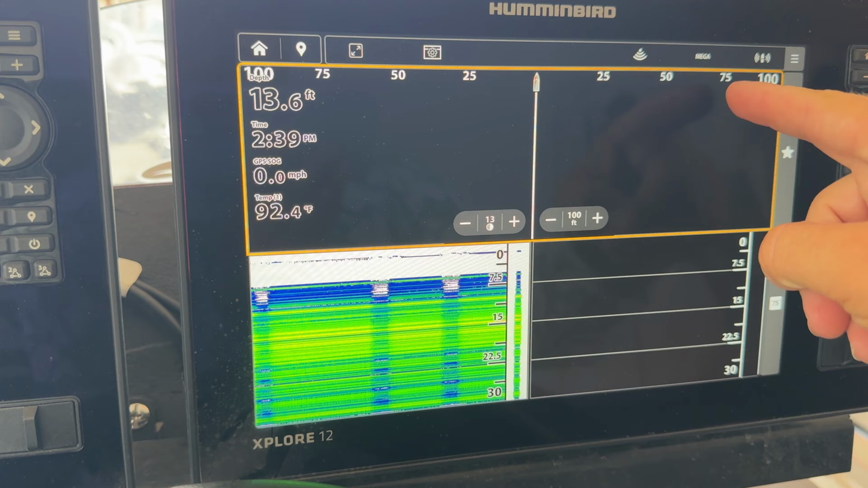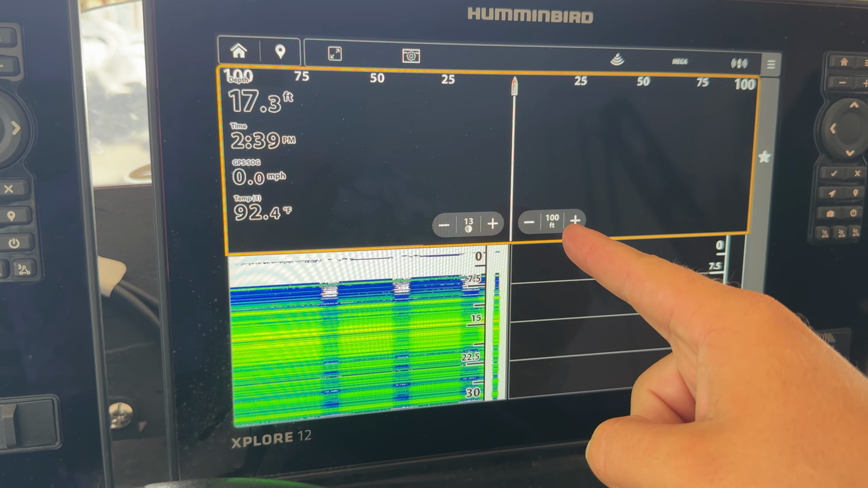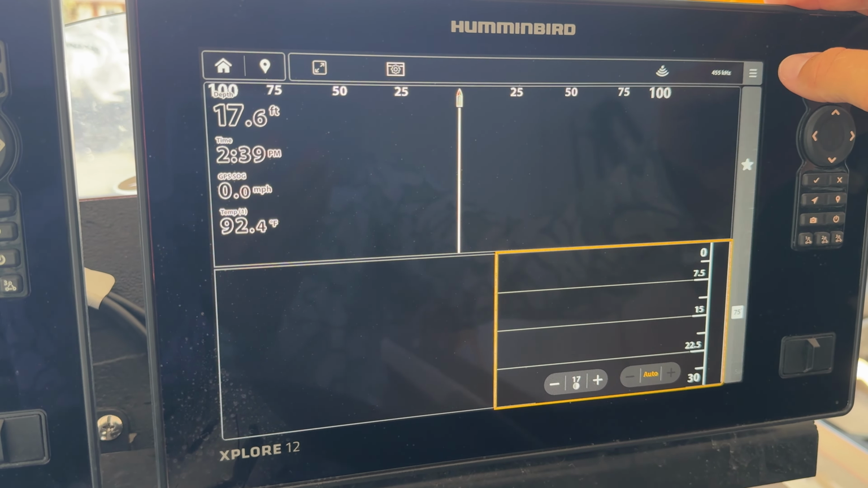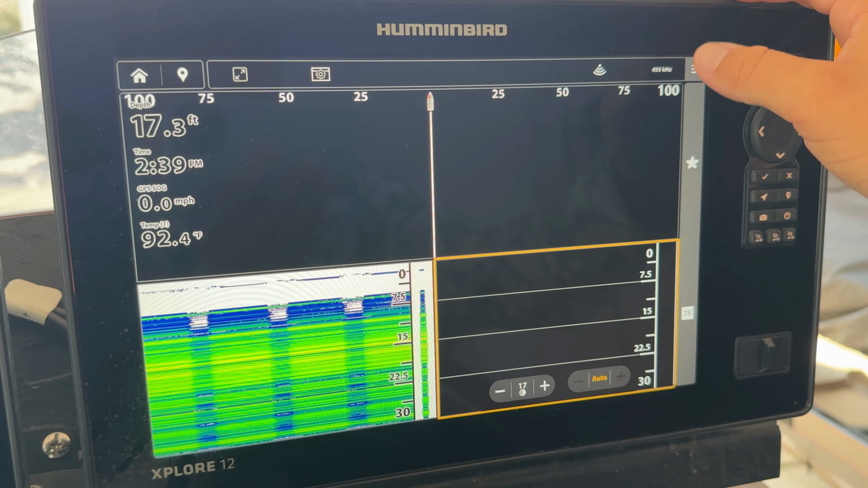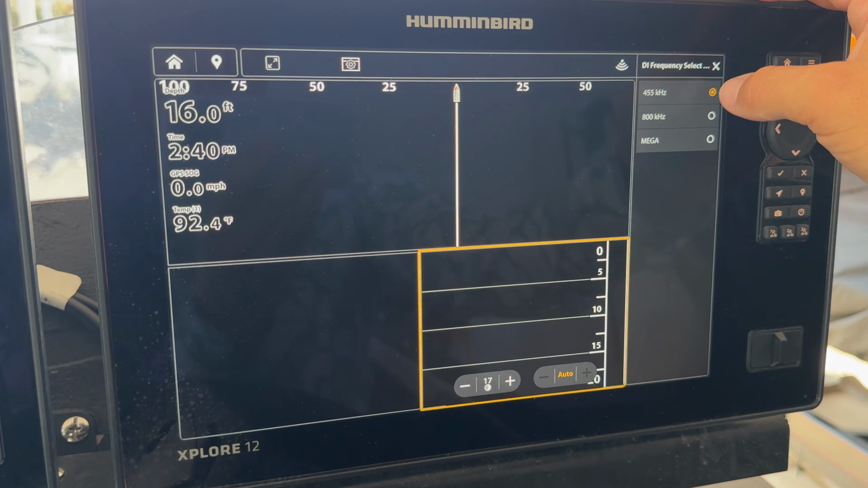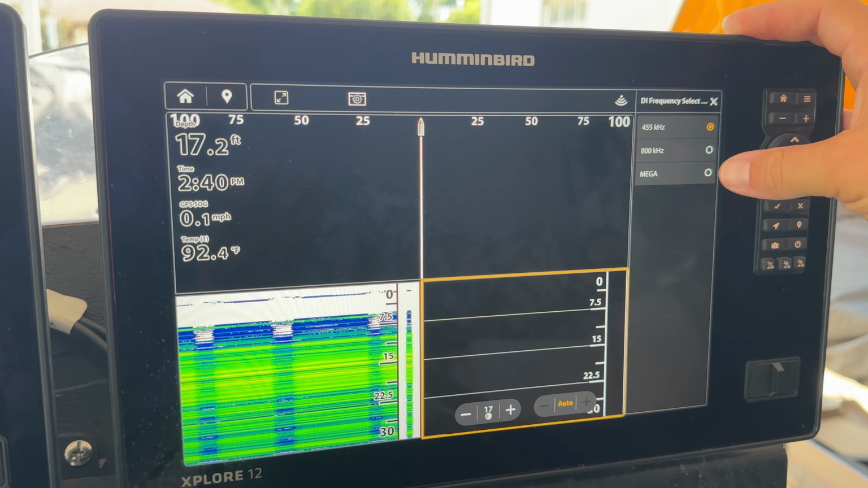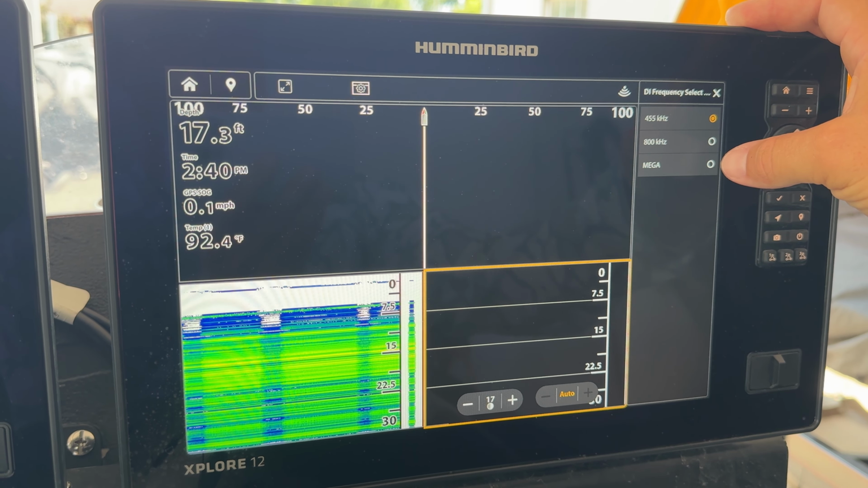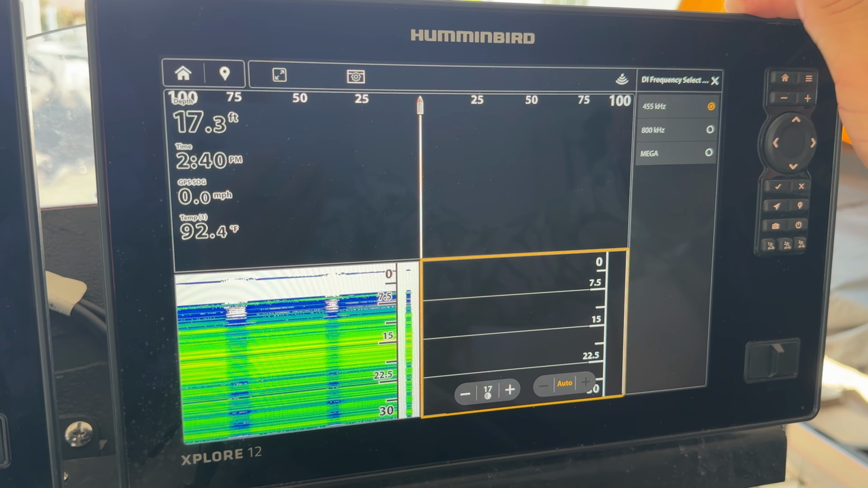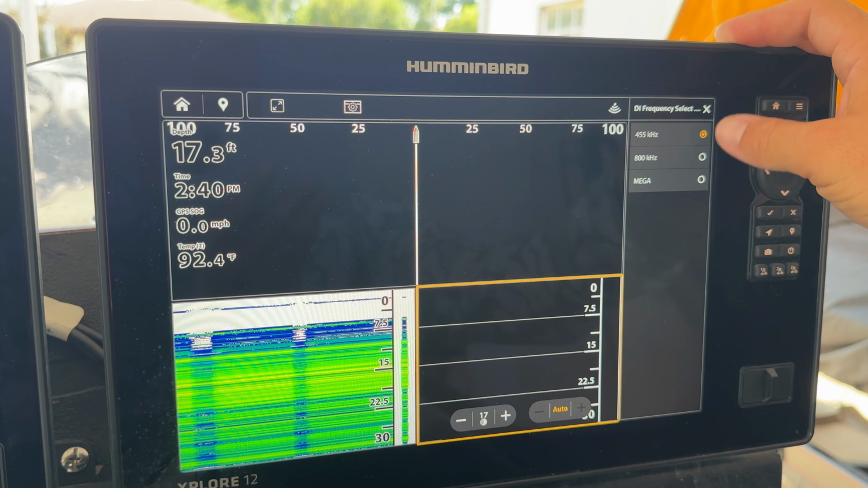I do run mega imaging on the side imaging, of course, and I do run it at 100 feet. For my down imaging, a lot of people don't realize this, but you actually get a better image on Humminbird at 455, or if your transducer allows it, sometimes at 800. But the mega imaging of down imaging really isn't the best for some reason. It's not that dialed in. So I go back and forth between 455 and 800.